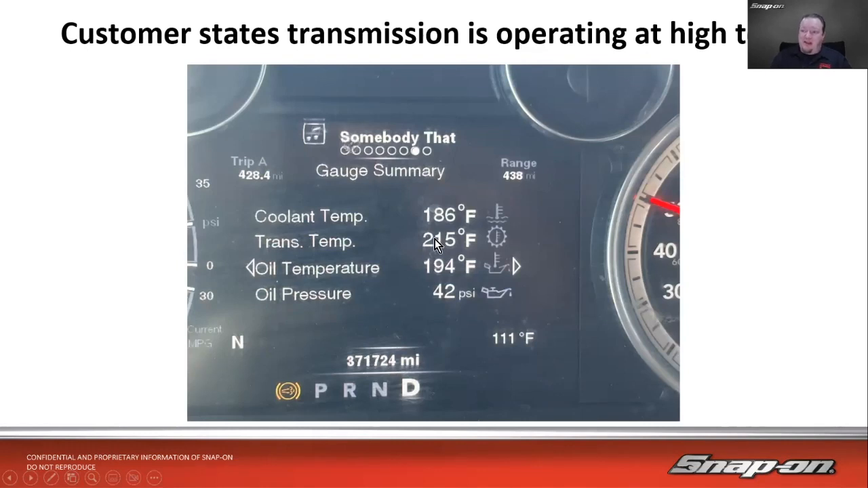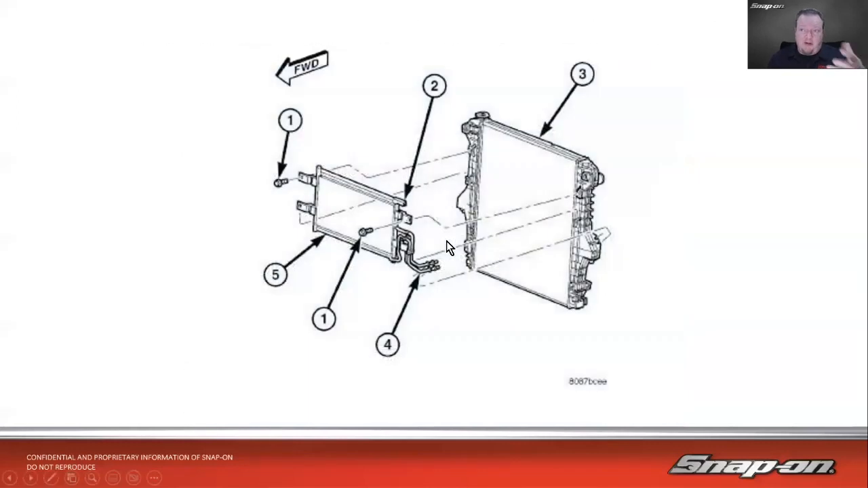But he was noticing as he was driving that his transmission temperature was a lot higher than probably what it should be. It's got coolant temp of 186, oil temp of 194, but the trans temp is 215. So that's a bit hotter than I would think it should be, and I'd say hotter than we'd like it. We need to be able to keep that roundabout probably the coolant temp, considering we have a transmission cooler in the front of the truck, in front of the radiator.